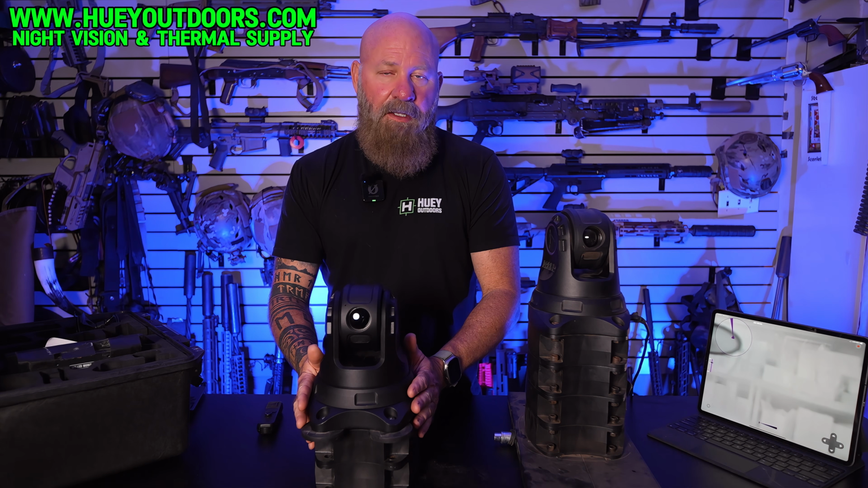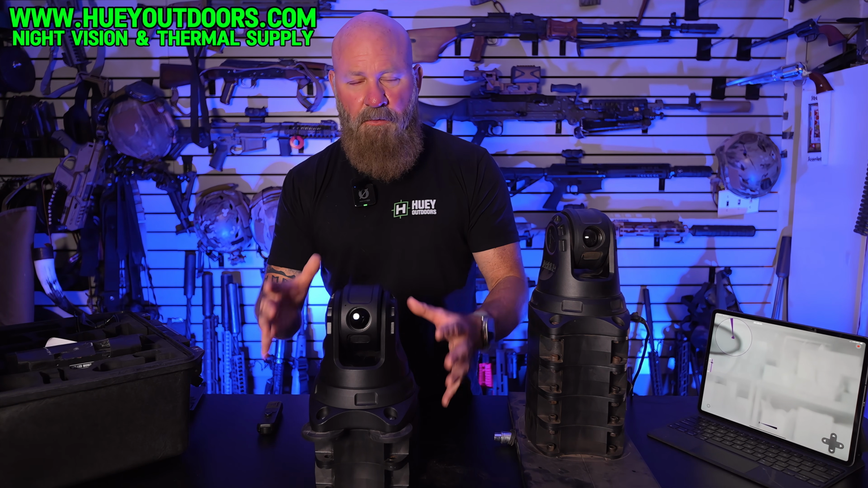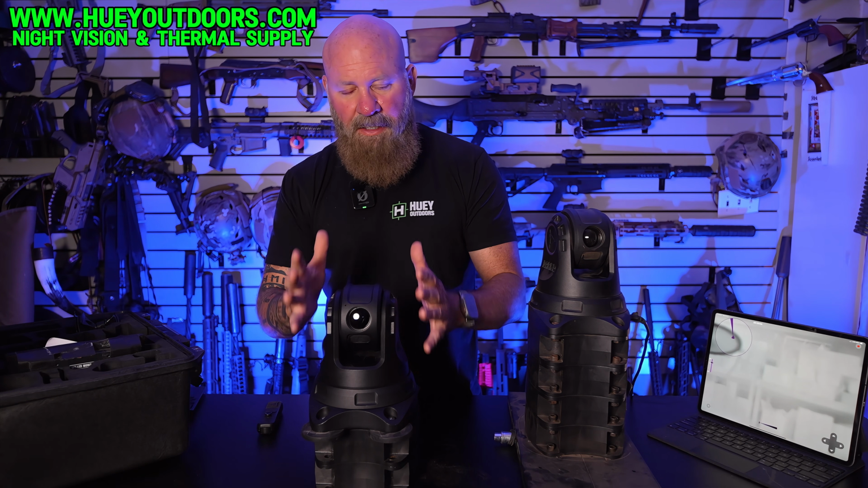It's still stable. Once you get to 4 and more, it starts getting a little tall, and the top of the truck will start to wobble a little bit, and you'll have some flex there.